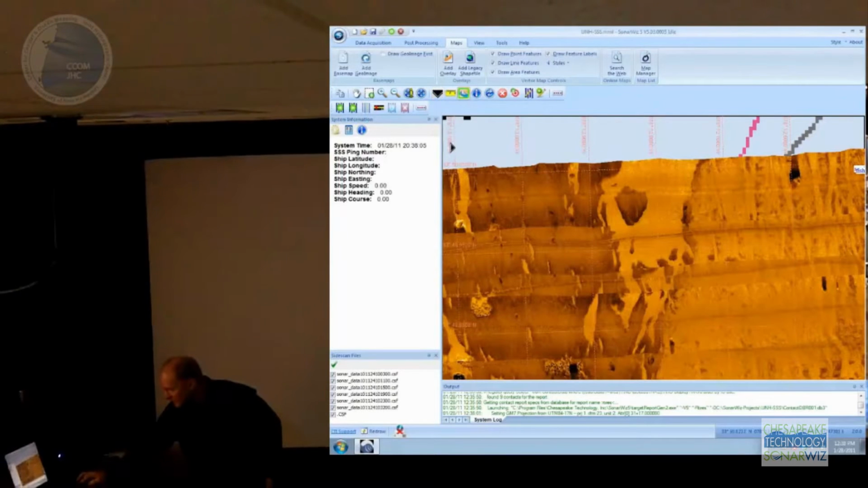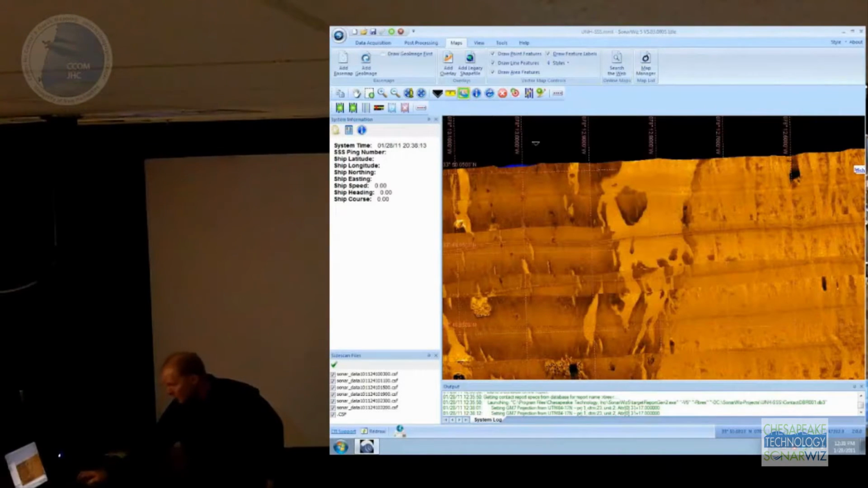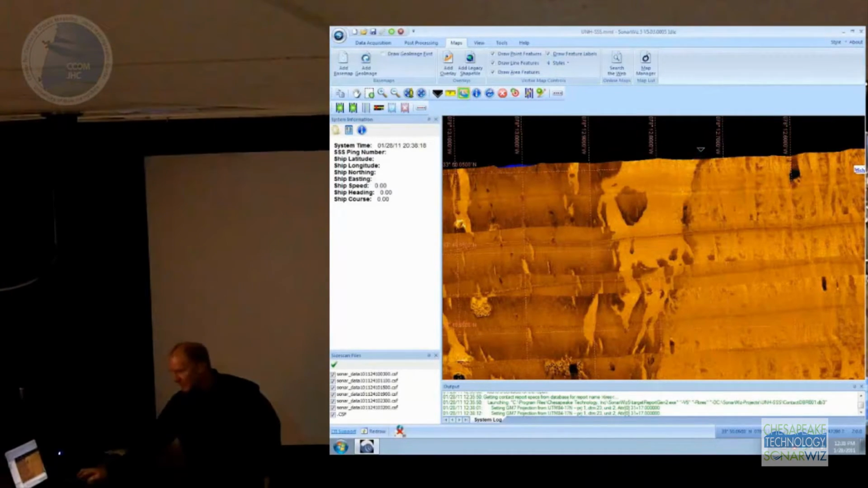So let's use the swipe tool here. Hopefully it's not under the map. I've got to turn the map off. Sorry, let's turn this chart off. Okay, so now you can kind of see what we've got. Let's look at this area right here. We've obviously got some sort of different texture on the seafloor.